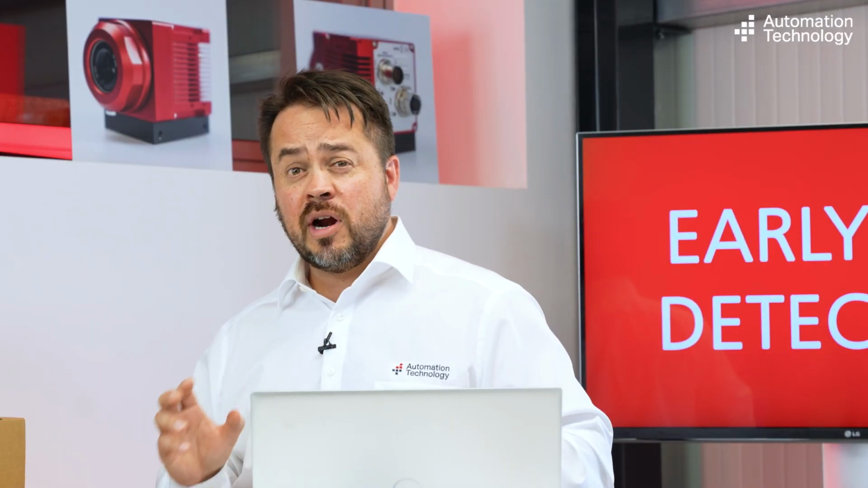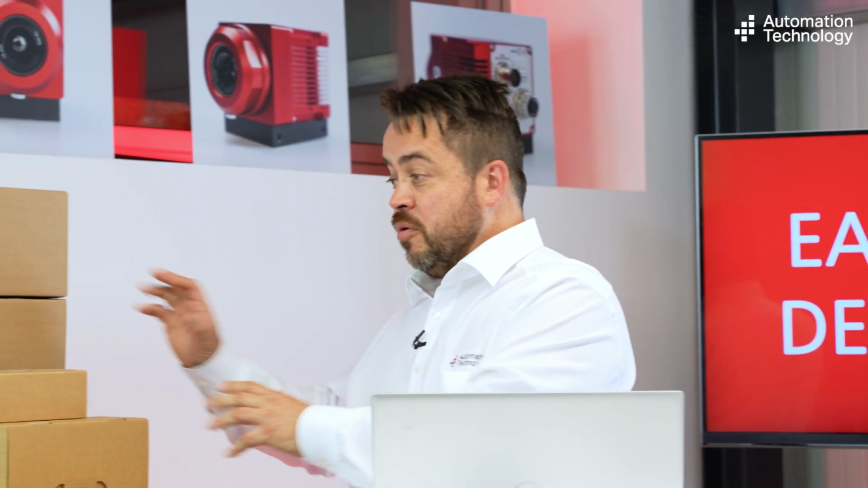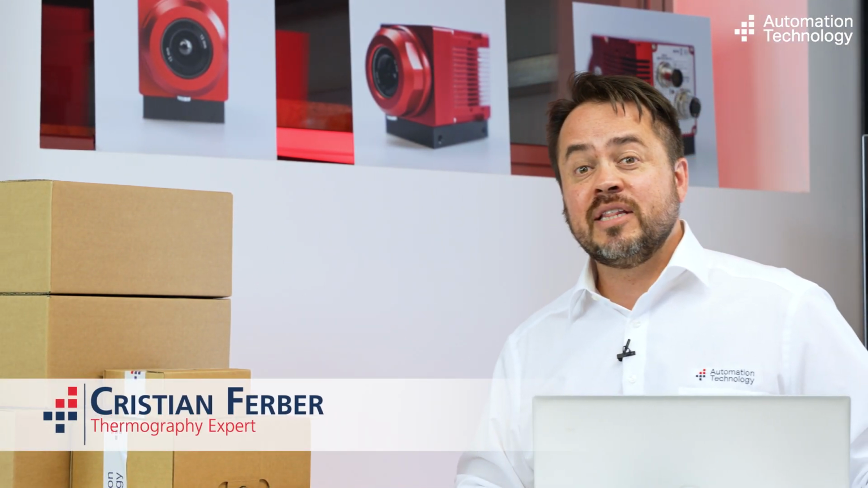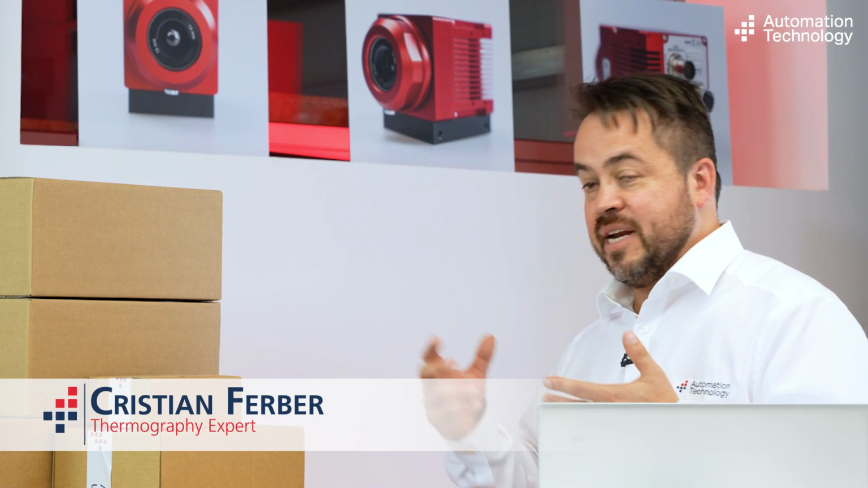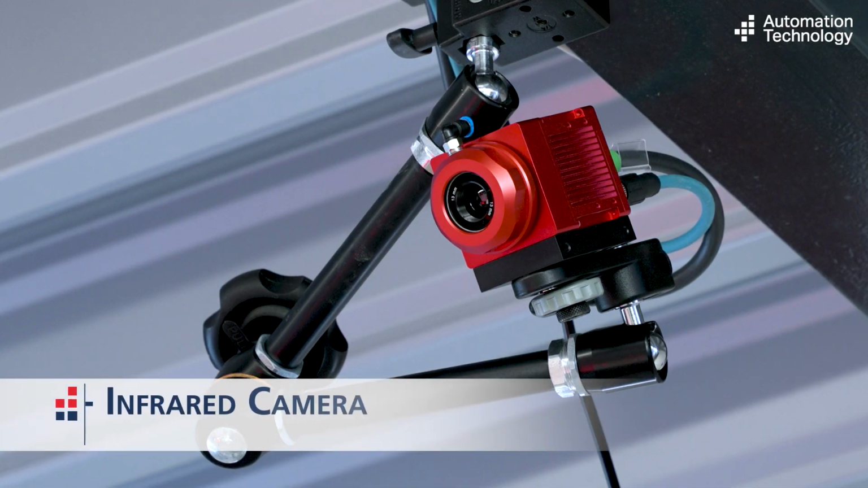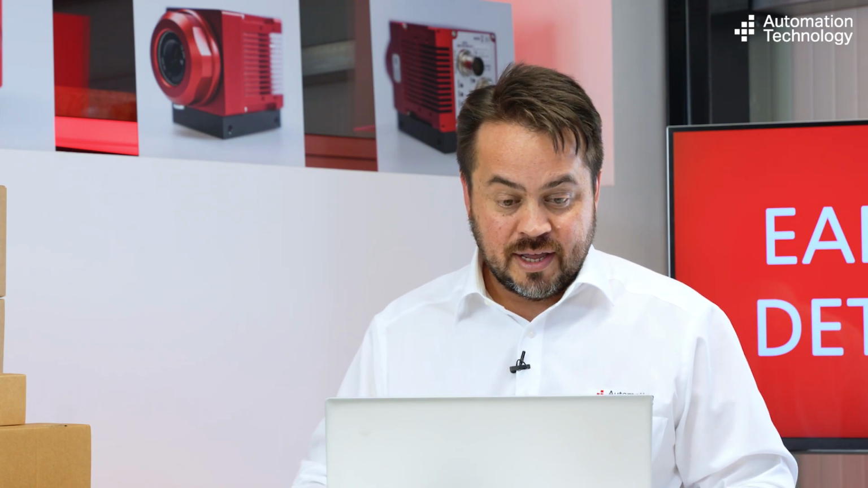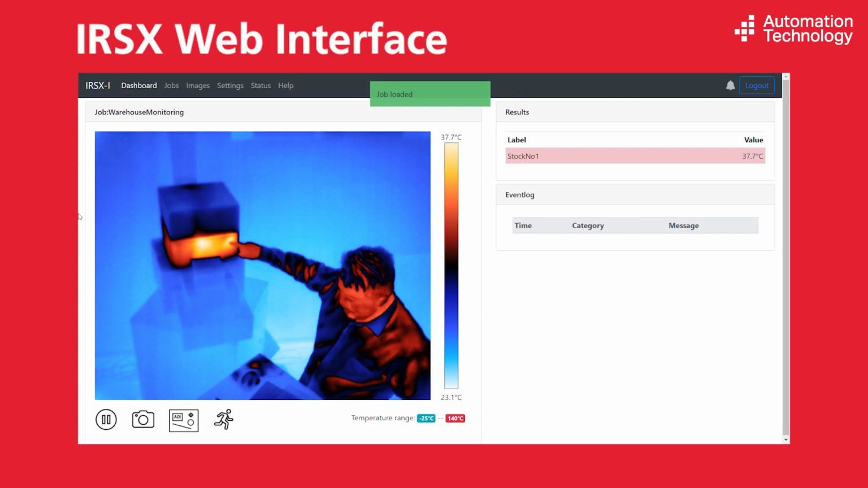Now imagine the warehouse we mentioned earlier. Here we have some card boxes. In one of these card boxes we have hidden a heat source, but with the naked eye we cannot see it. Thankfully, we have positioned over there an IRSX smart camera. And if I look now on my screen, I can see we have a hotspot here.